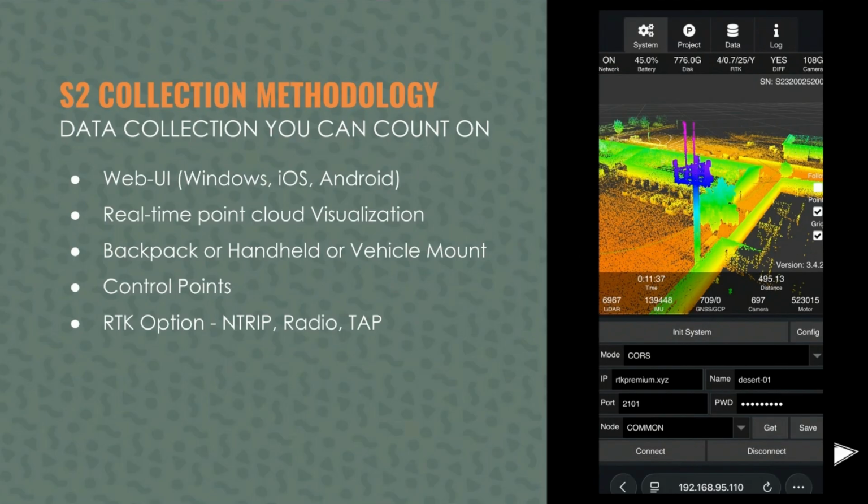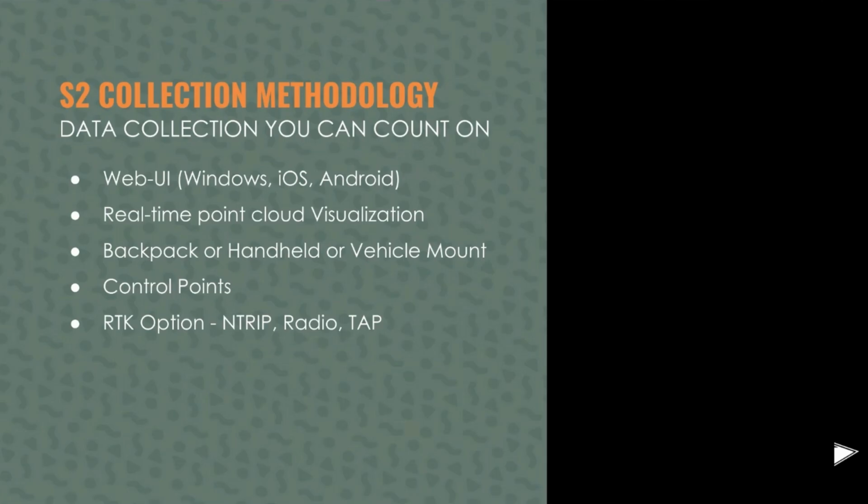So even in challenging environments where you may be in a flat plane trying to capture topography and things like that, sometimes SLAM struggles in those environments. The S2 does a really good job.